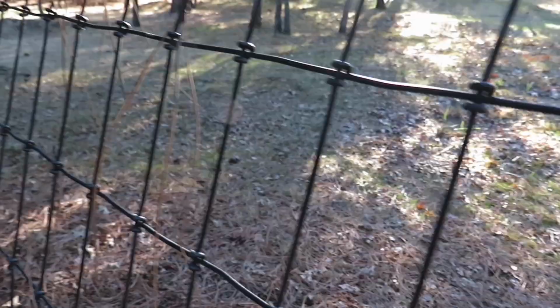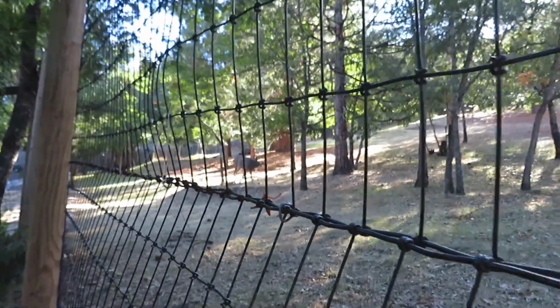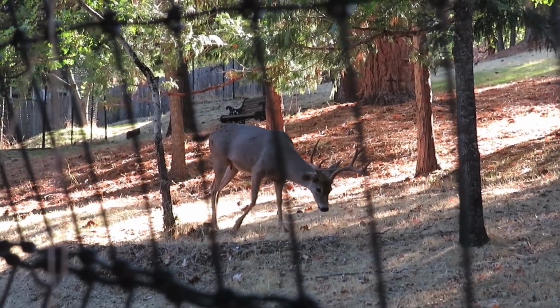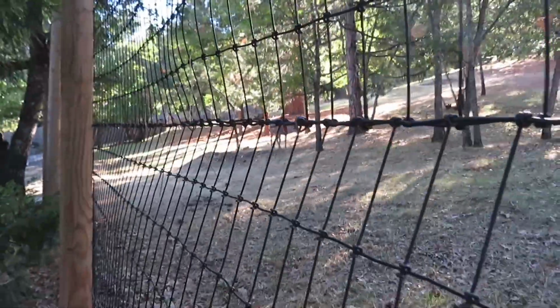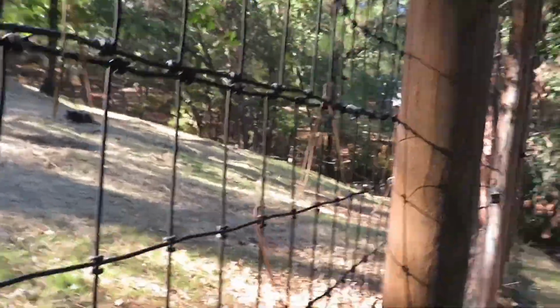And also, oh, look at that. Look at that. Right as I'm saying that, a beautiful buck. Right there. So yeah, as you can obviously tell, this is where a lot of animals come through. Oh, he's pooping. Okay. Well, yeah.